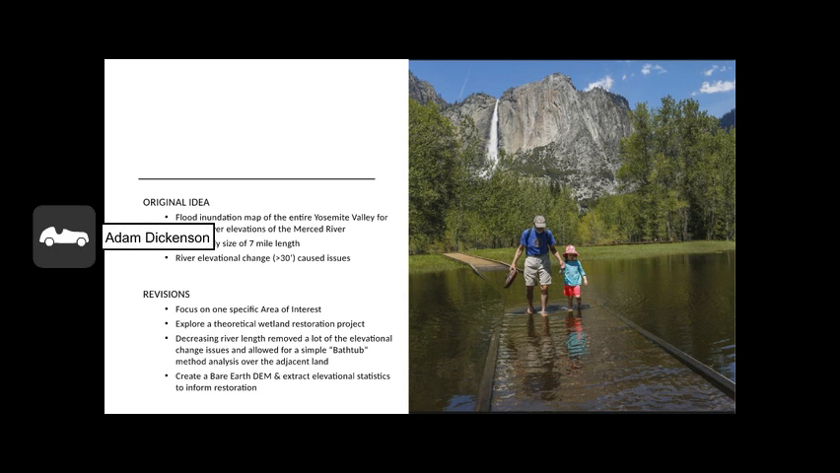So I decided to focus instead on a smaller area of one meadow and explore a theoretical wetland restoration project. This allowed me to manipulate data a lot quicker and play around with getting it right. And it also essentially flattened out the river so I could do some simple hydrologic flood models.